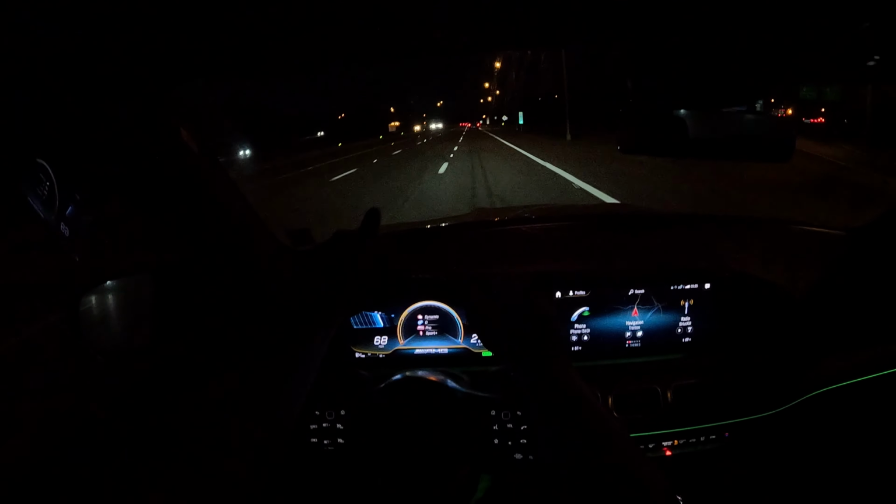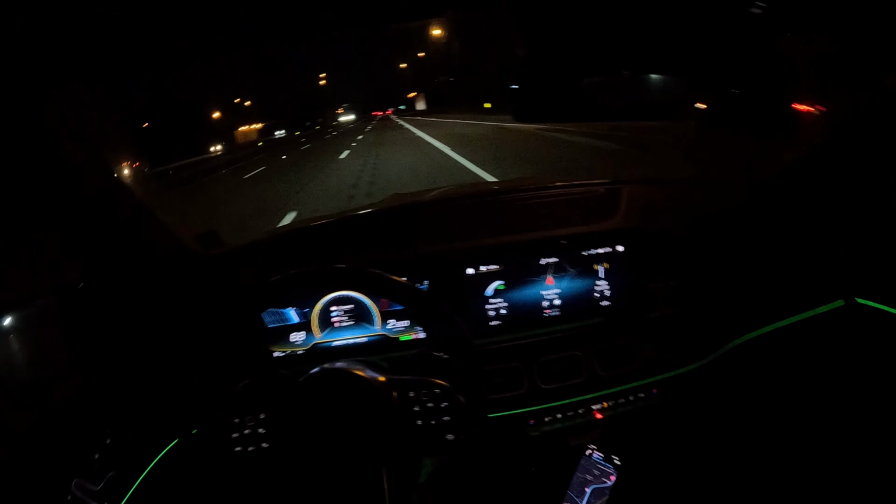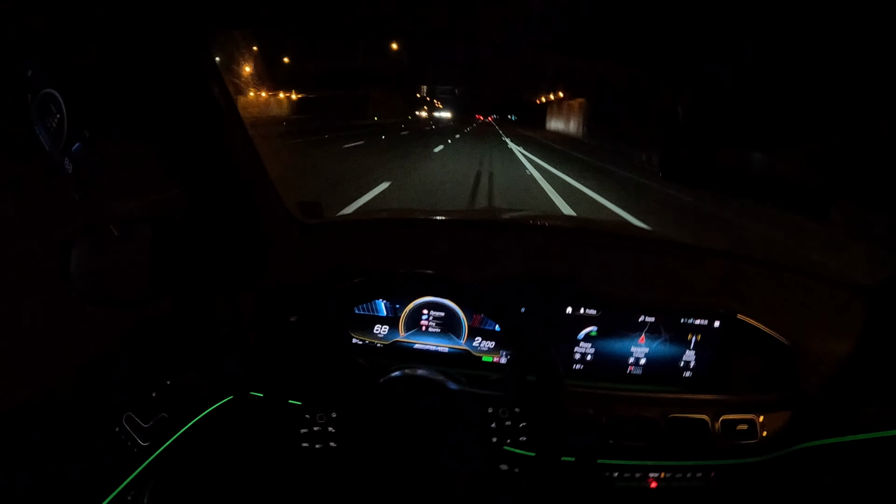Other things I like about this car is the steering is nice and tight. You don't have a whole lot of give within the steering. There's not a whole lot of room to play. If you're turning, the car is moving as well.